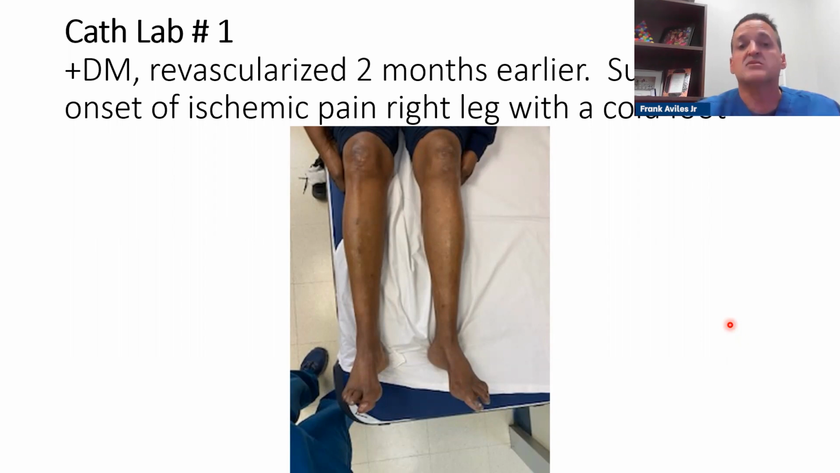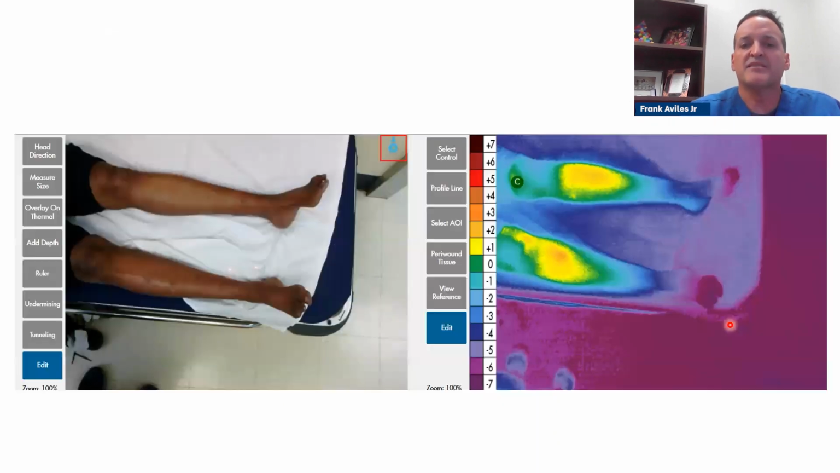No, because the darker discoloration may fool you. When I did the image, I want you to look at her right foot. She's -7 all the way up to her ankle, but above it she's still so cold. Of course, her other foot has decreased blood flow, but it's not symptomatic.